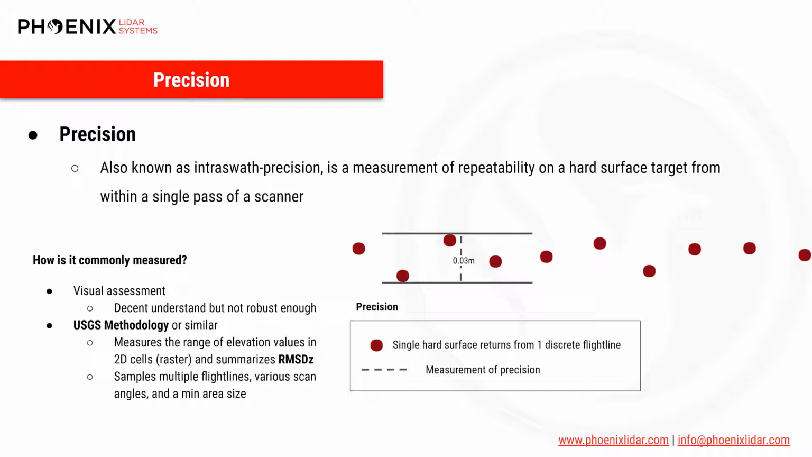To analyze the precision of a data set, most users start with a visual analysis. Some also take a more thorough approach that might include a raster-based range analysis that yields some statistical results. If we're producing data to meet an industry standard like an ASPRS accuracy class or a USGS quality level, then quantifying precision is a necessity.